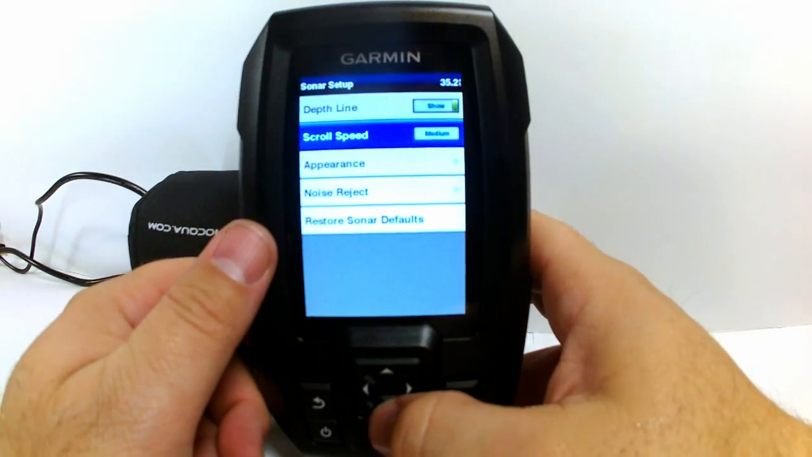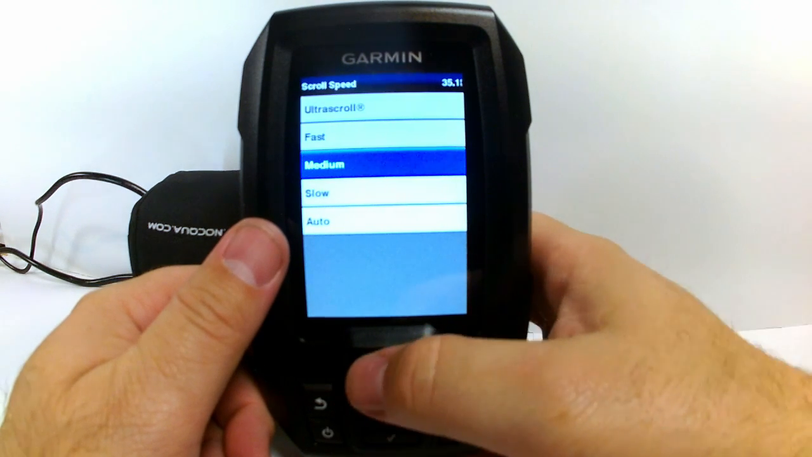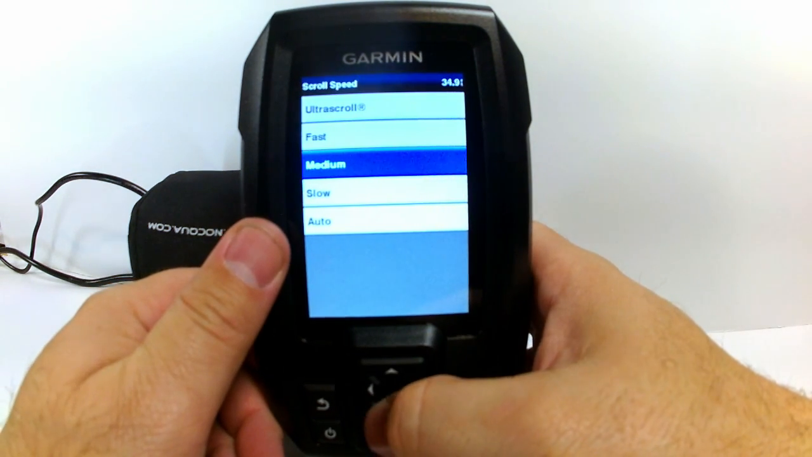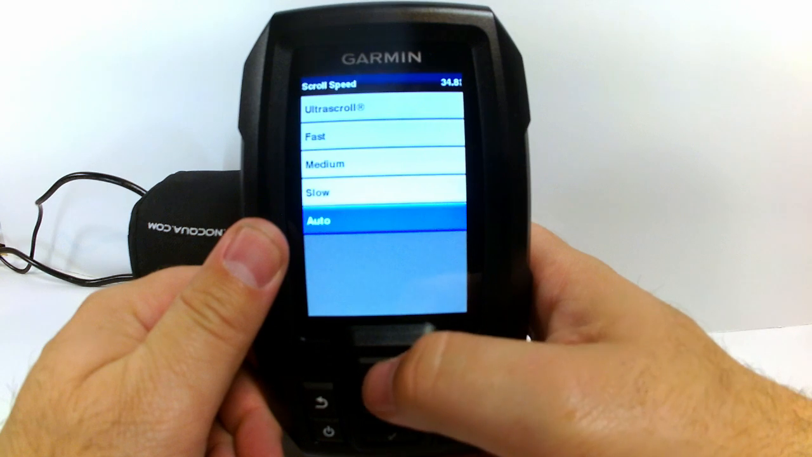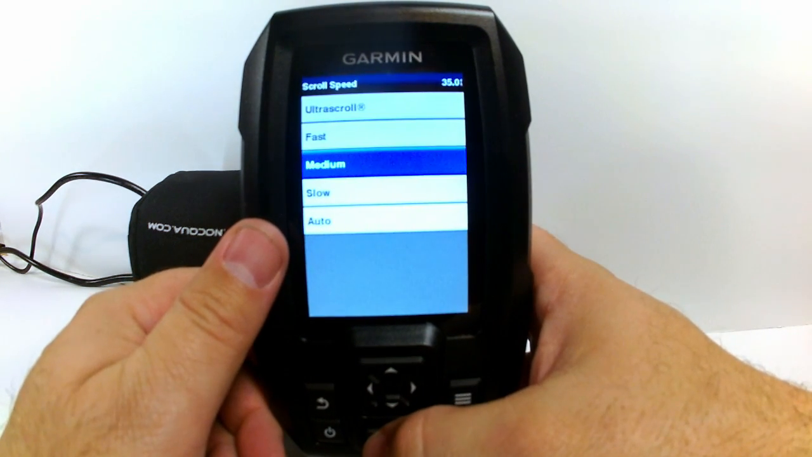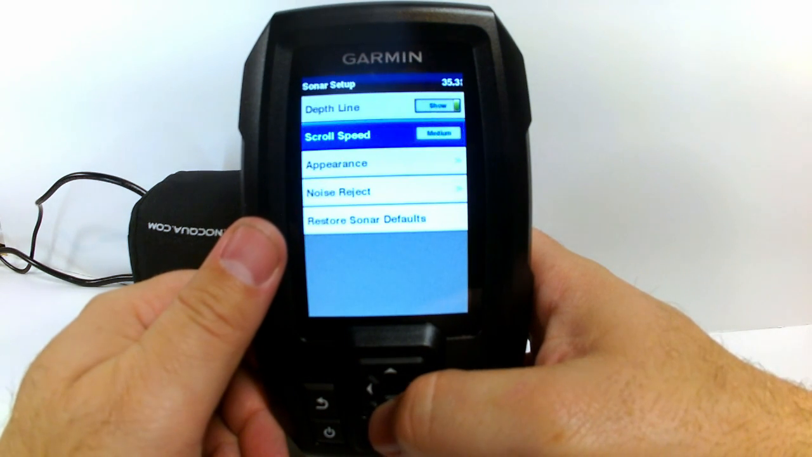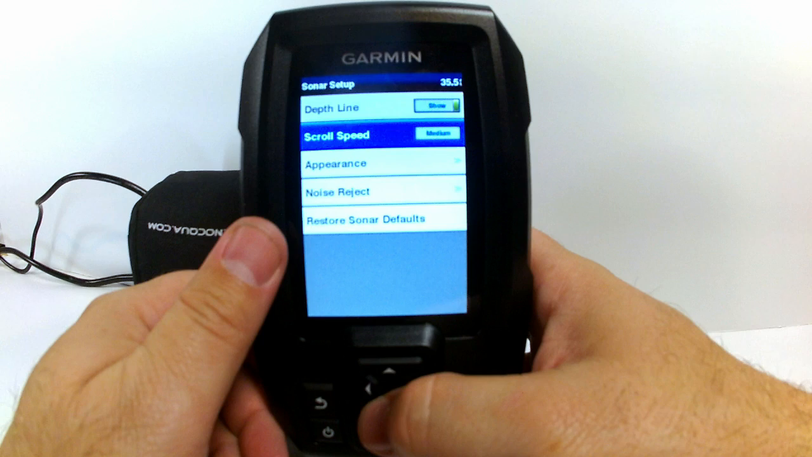Alright, if we scroll down, we'll go to scroll speed, and basically that just gives you an option of how fast your sonar is going to go across the screen. We can choose auto, slow, medium, or fast. When I'm kayak fishing, you're not moving very fast, so I prefer just to keep mine on the medium. Seems to be the best solution for me.